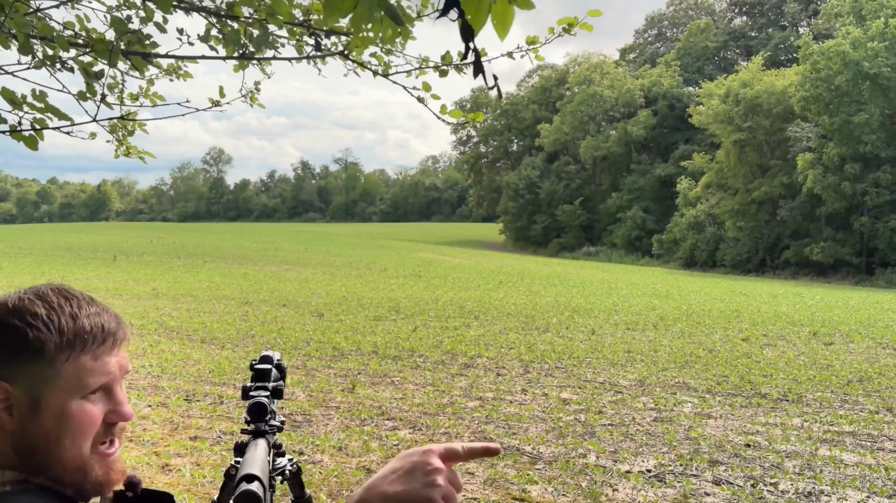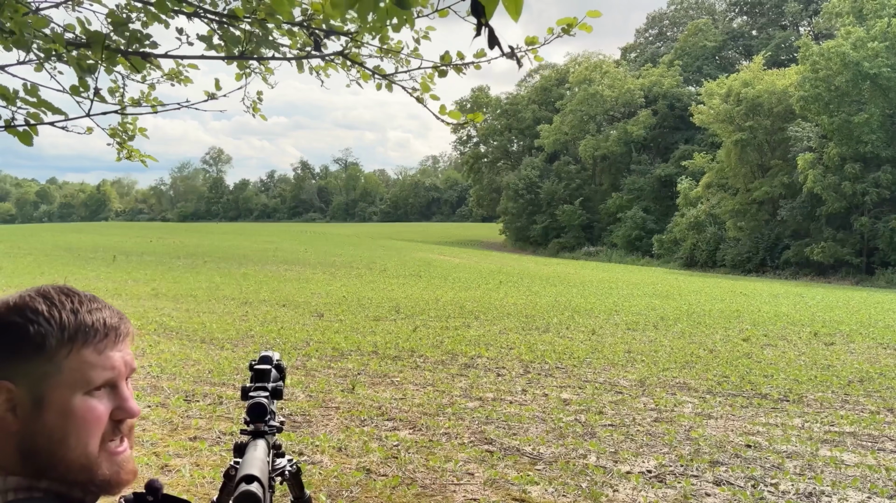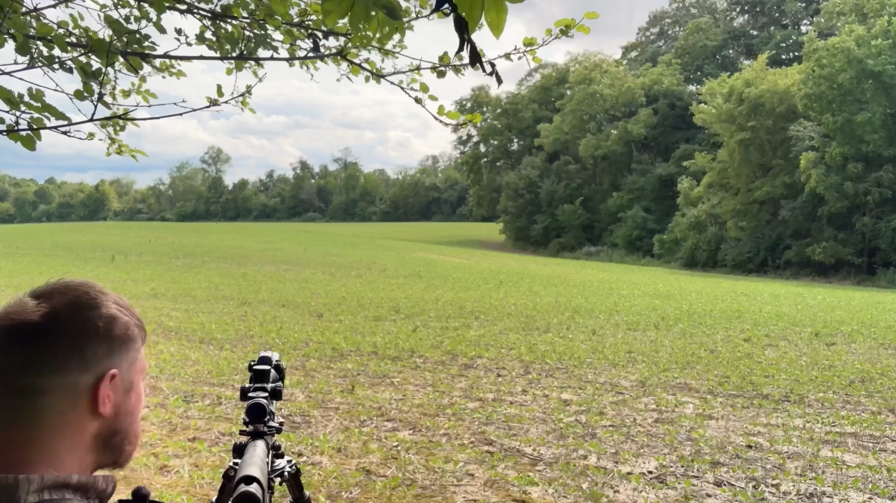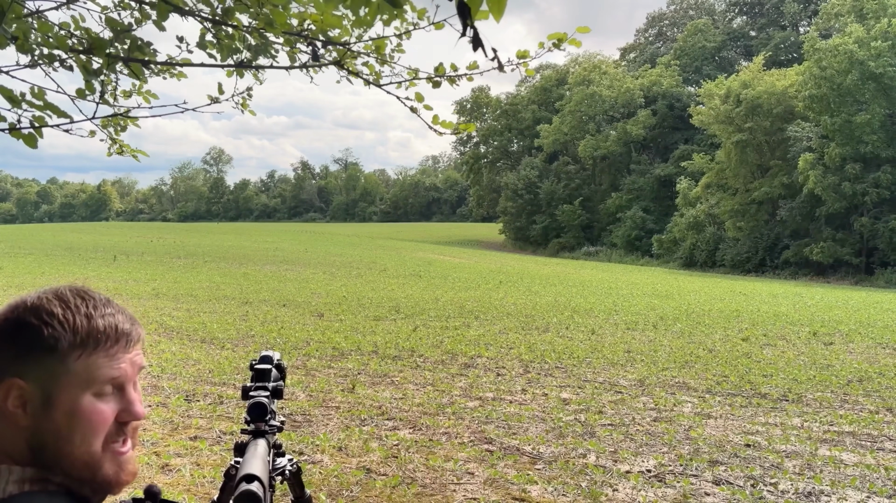It might come out of here for the sake of the wind and come down that tree line there. They might even come down the tree line that I'm on, which I hope they don't do that.